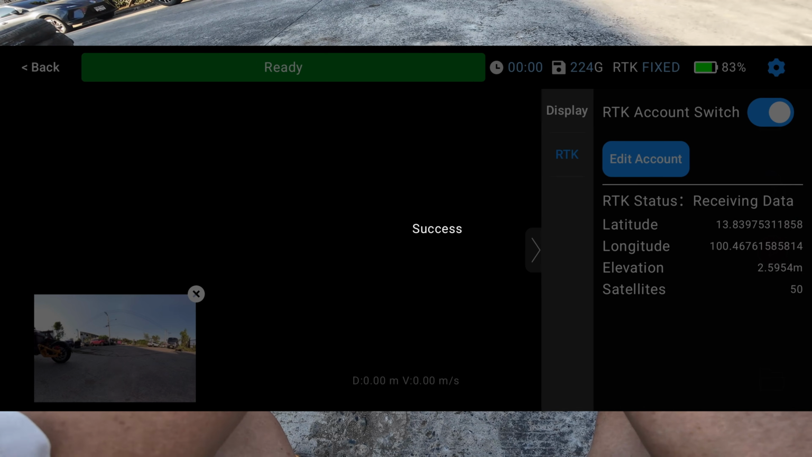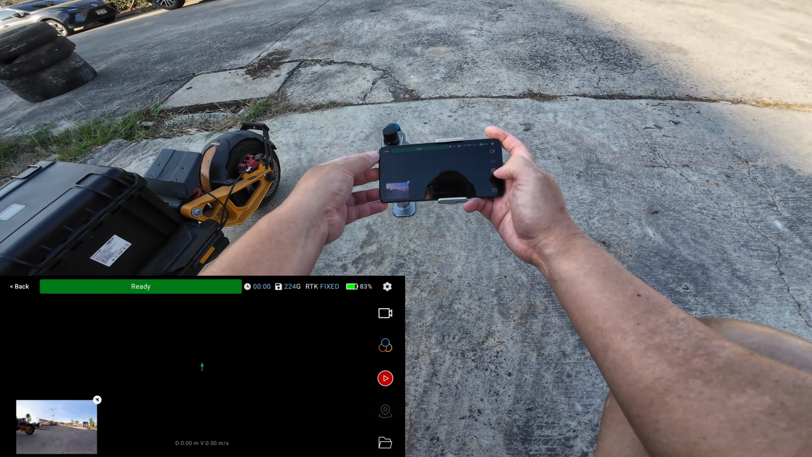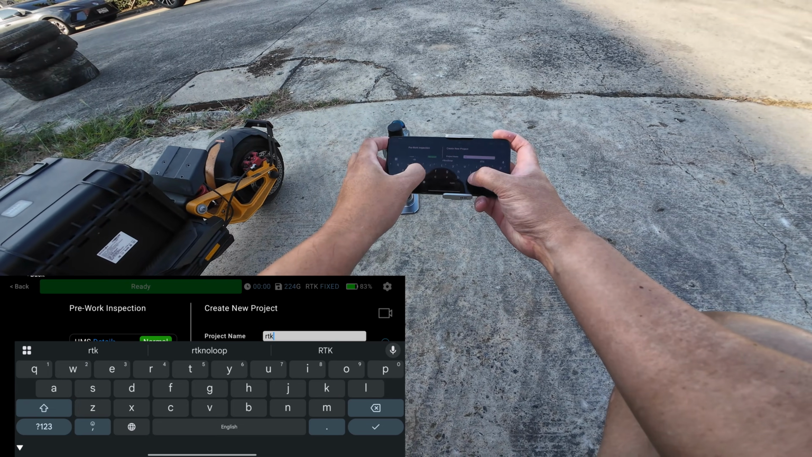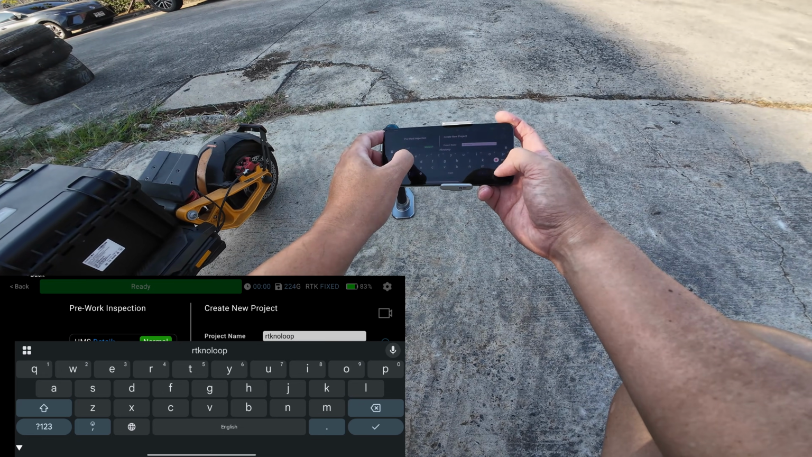One special thing about S20 RTK is that I get a fixed solution very fast, even faster than my survey grade RTK that I'm using. Usually I need to wait a few minutes to get a fixed solution.